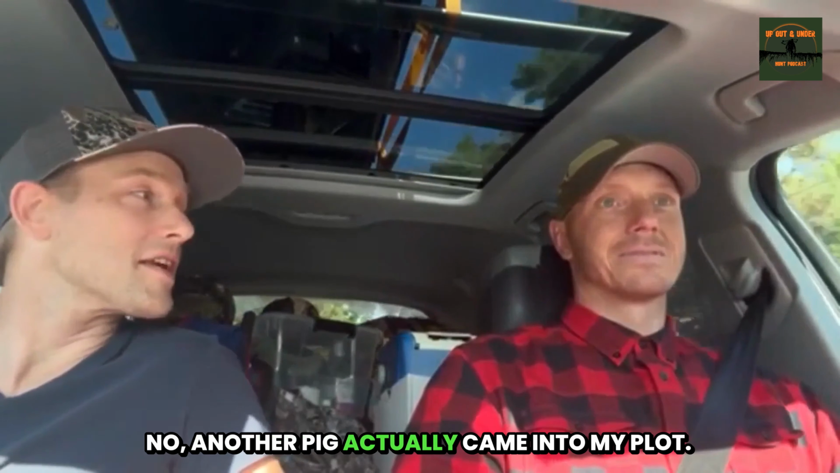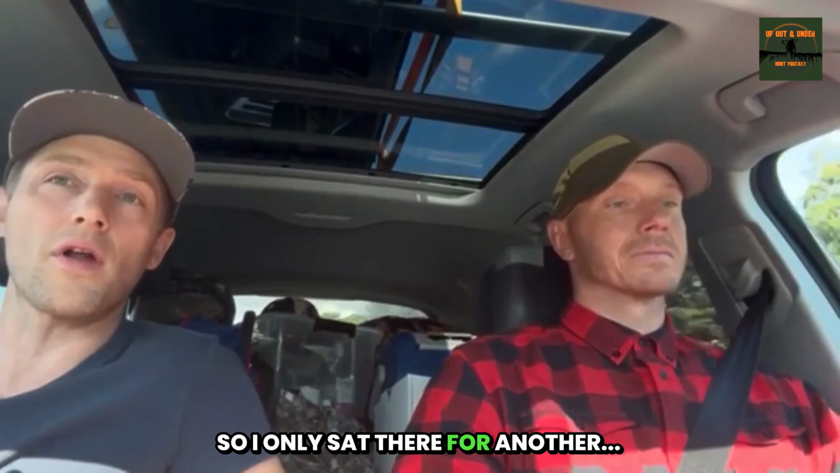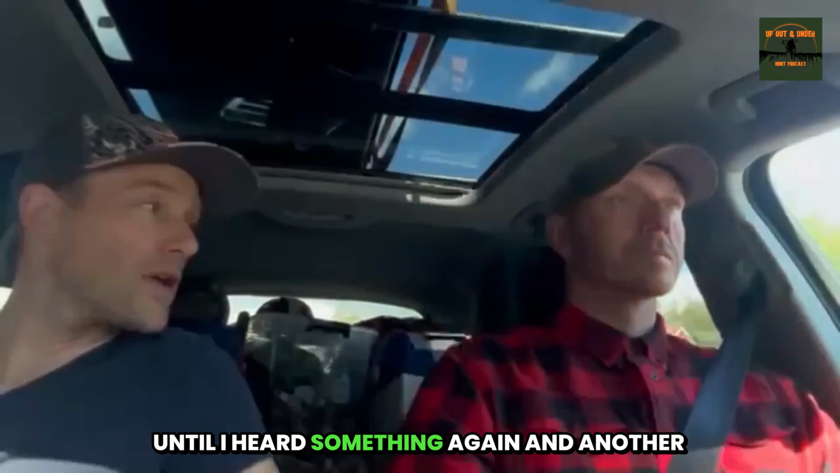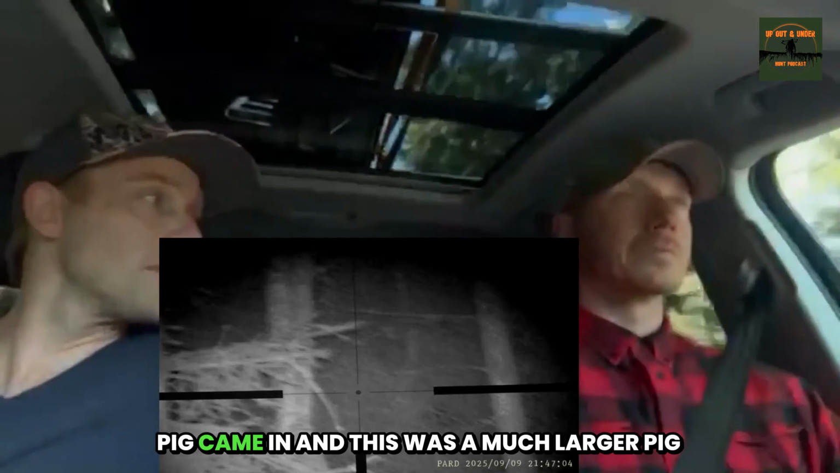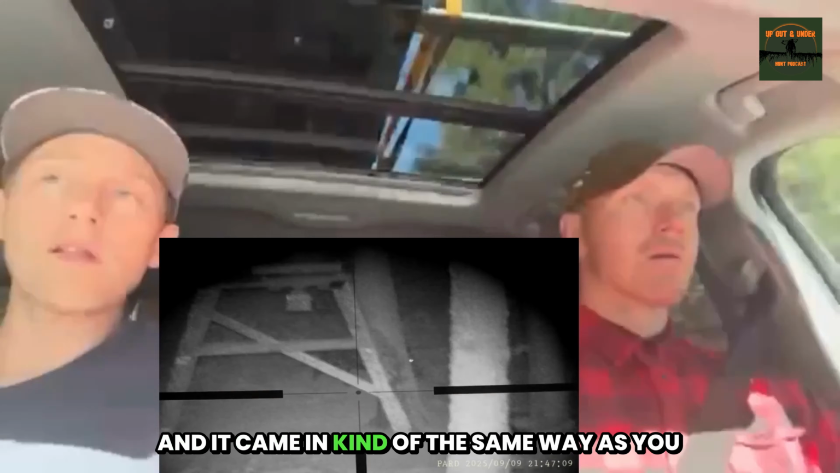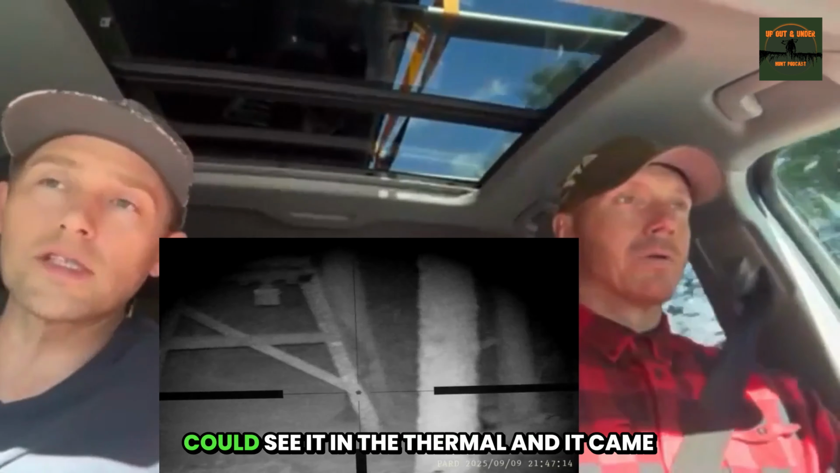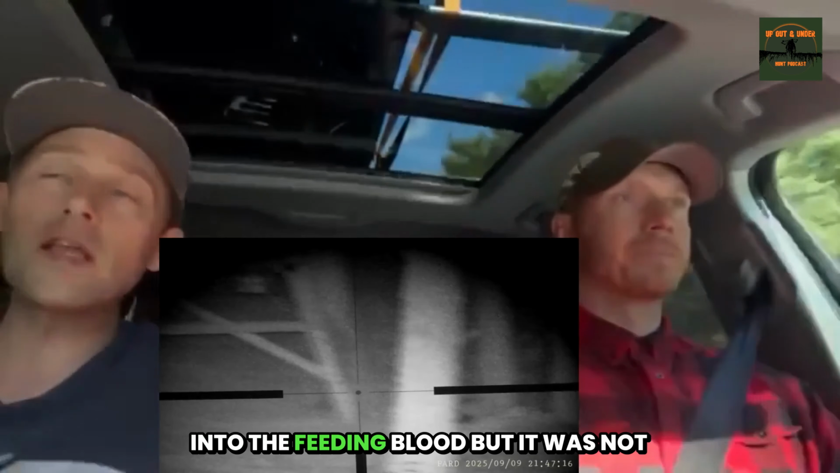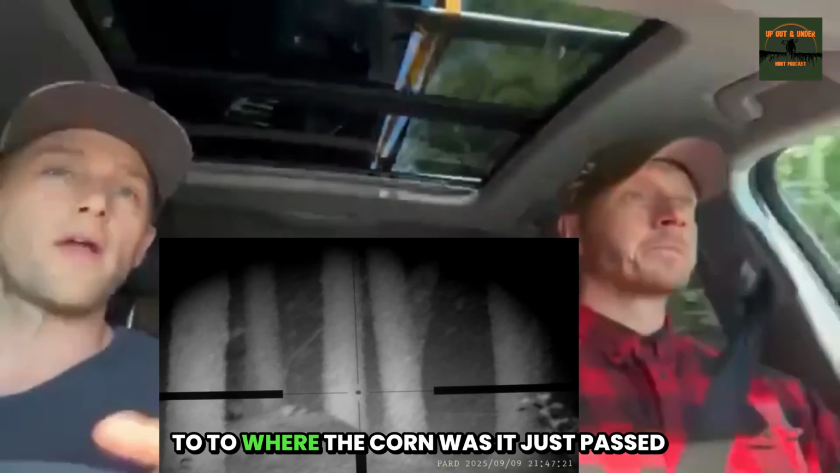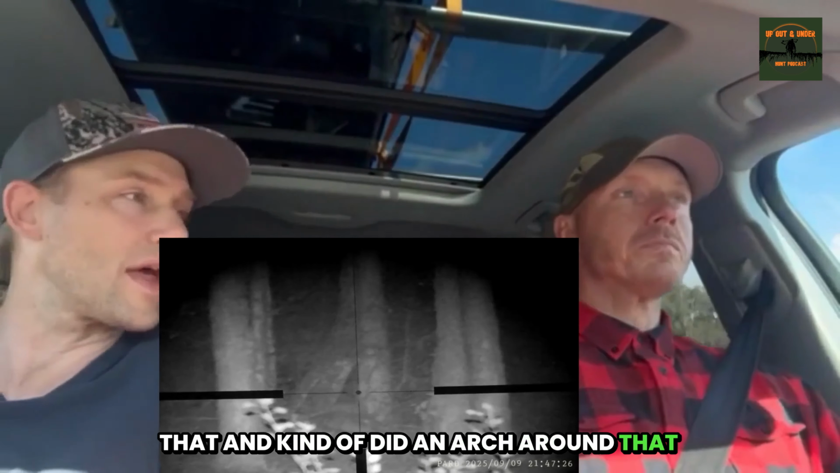No, another pig actually came into my plot. So I only sat there for another hour or so after shooting the first pig until I heard something again. And another pig came in. And this was a much larger pig. And it came in kind of the same way as you explained it. It came from behind, and I could see it in the thermal, and it came into the feeding plot, but it was not stopping. It was just walking. It didn't go to where the corn was. It just passed that and kind of did an arch around that open area.